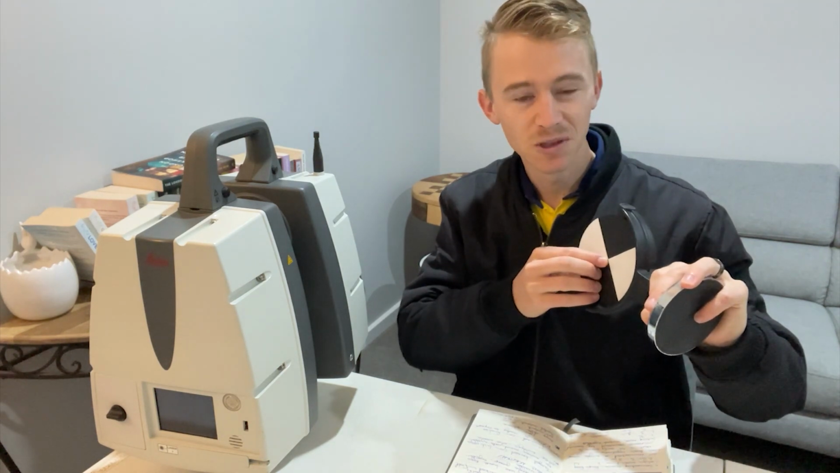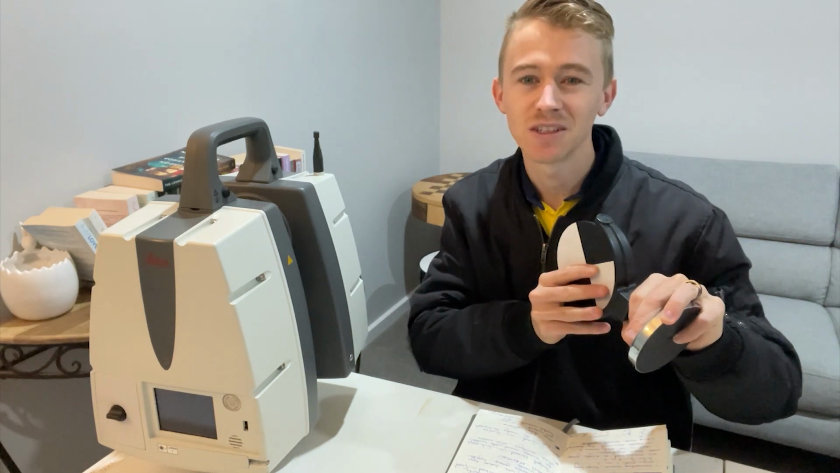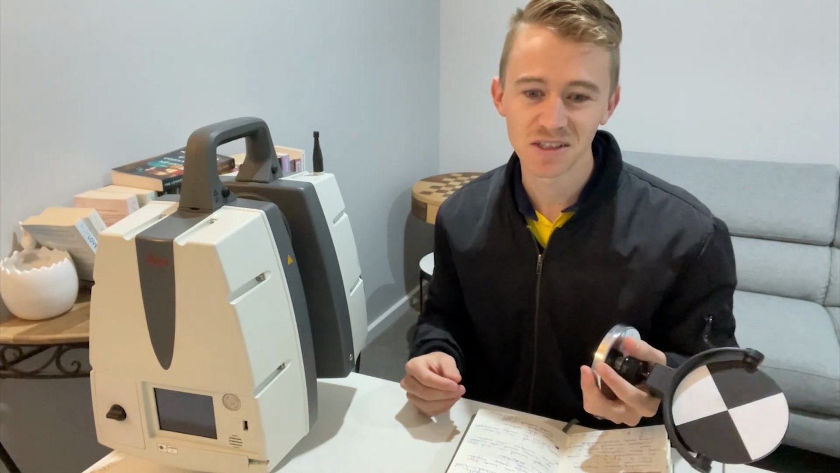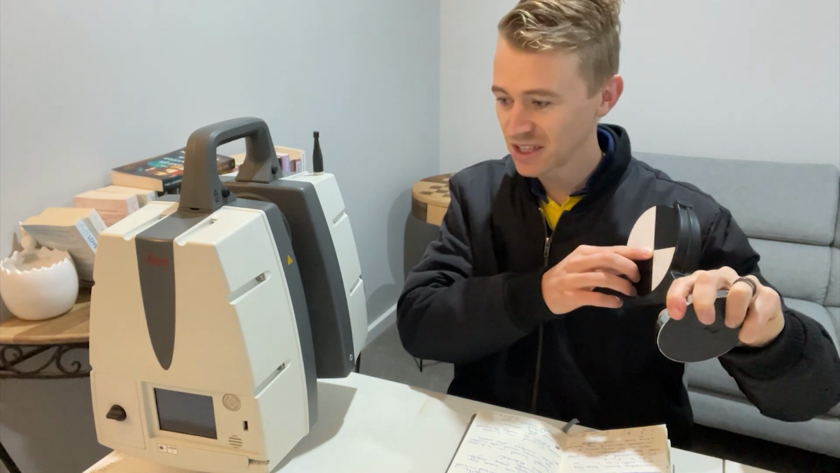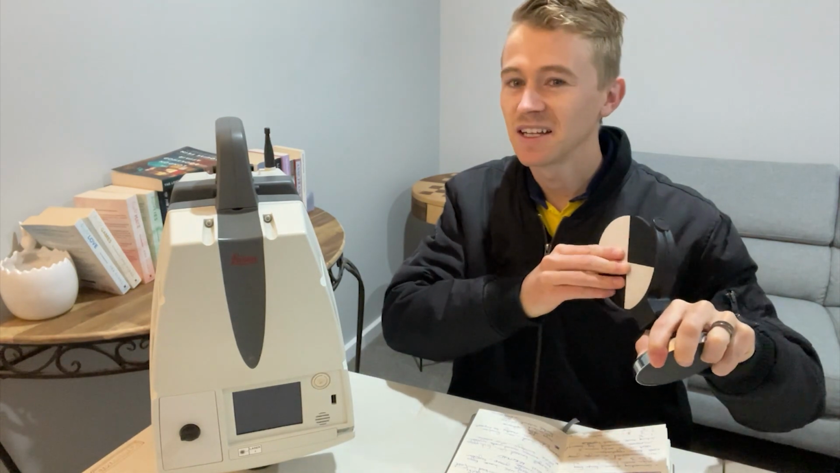You need to coordinate the center point of this target with a total station, so you can give it an XYZ value, which might be relative to your survey control on site if you've got that established already, or maybe you're creating that yourself. And once that XYZ value is known, you can then apply it to the scanner here. So you're giving that the same target ID as well as wherever the other scan target is.